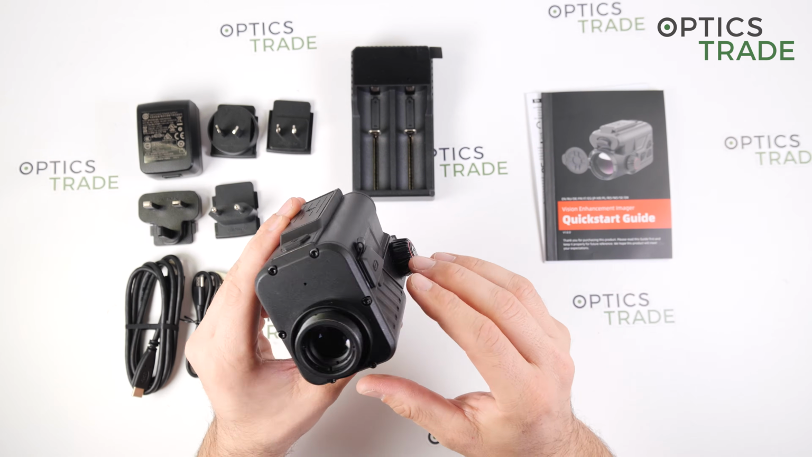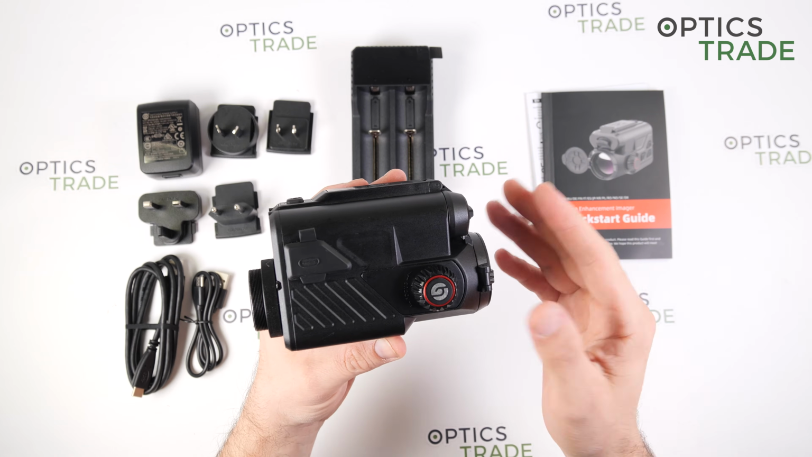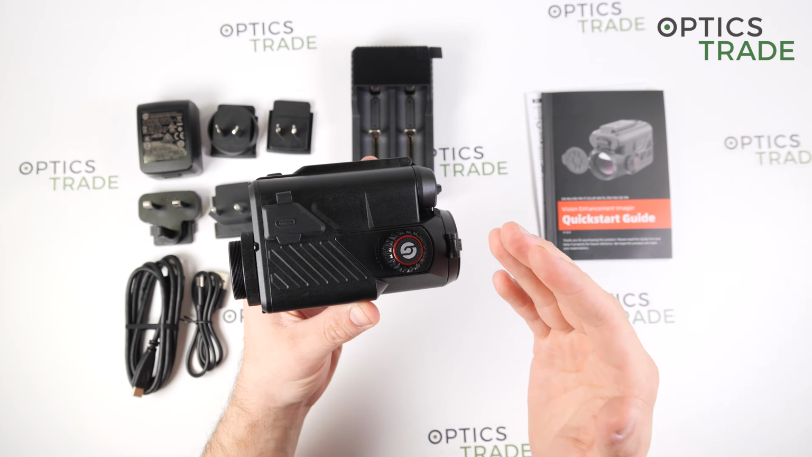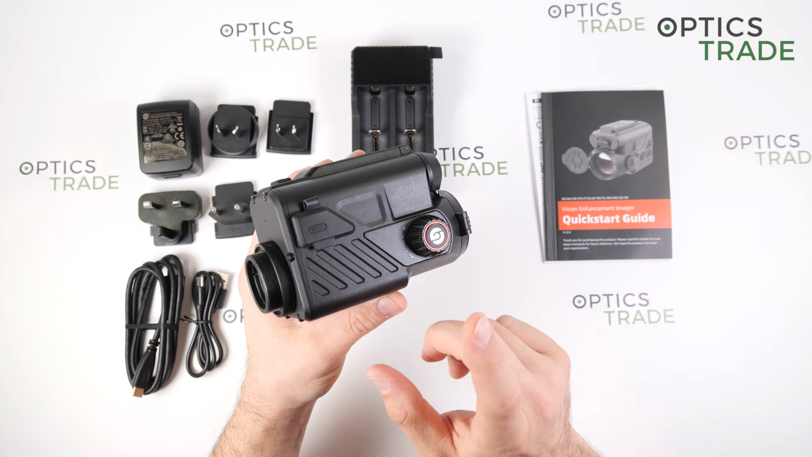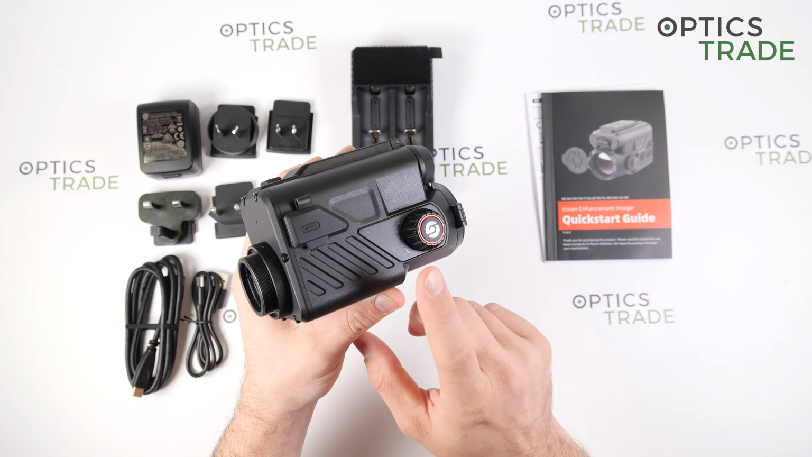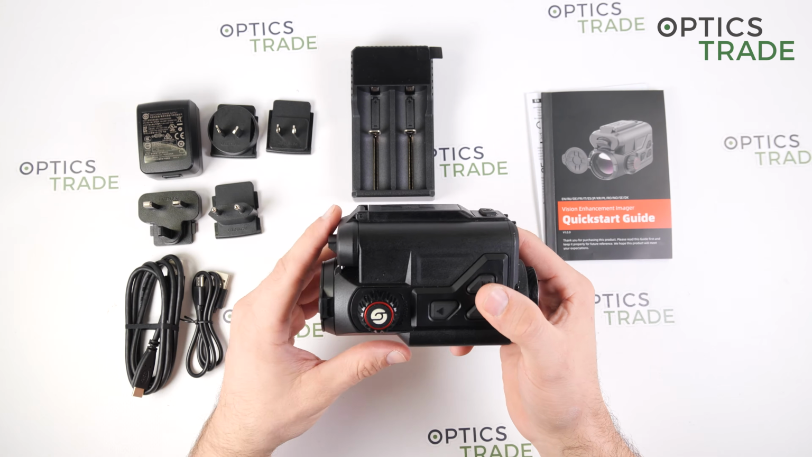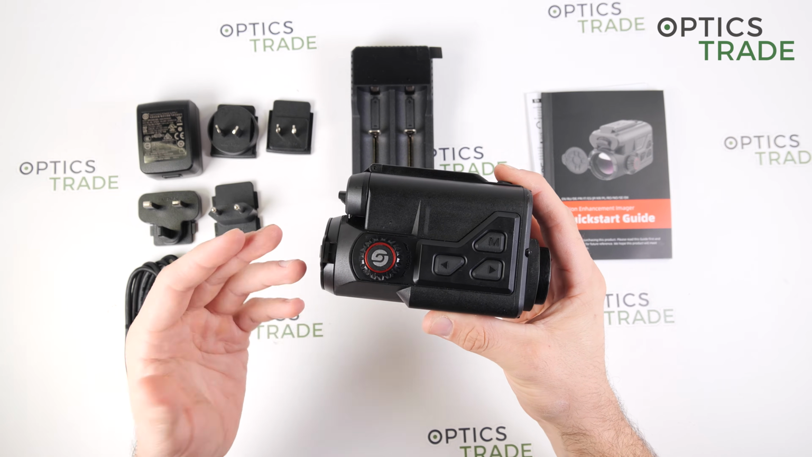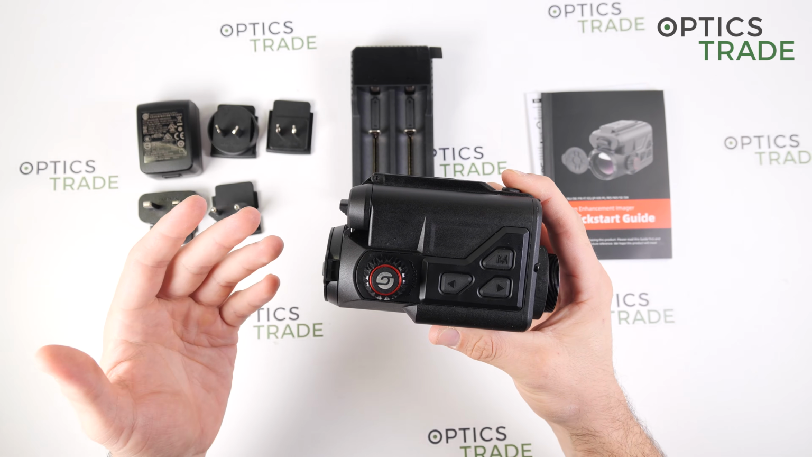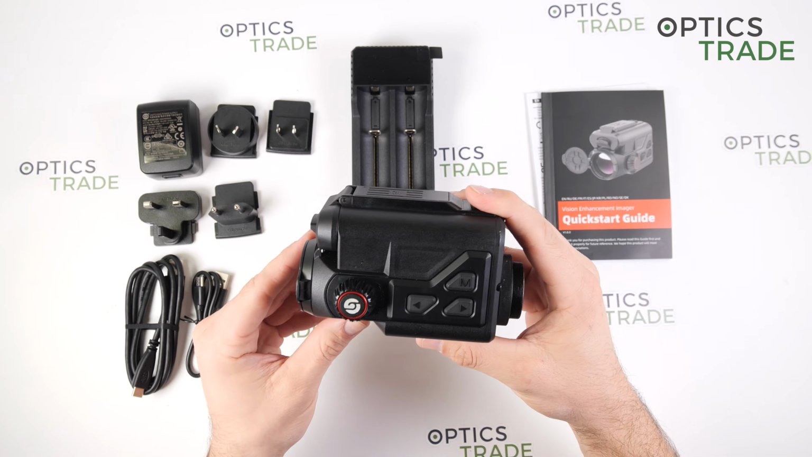Now, what is the most special thing about this device is, of course, the price. The retail price for this device is 1,999 euros, which is, in my opinion, outstanding for a product with all the features that much more expensive devices on the market have, for such a small price.